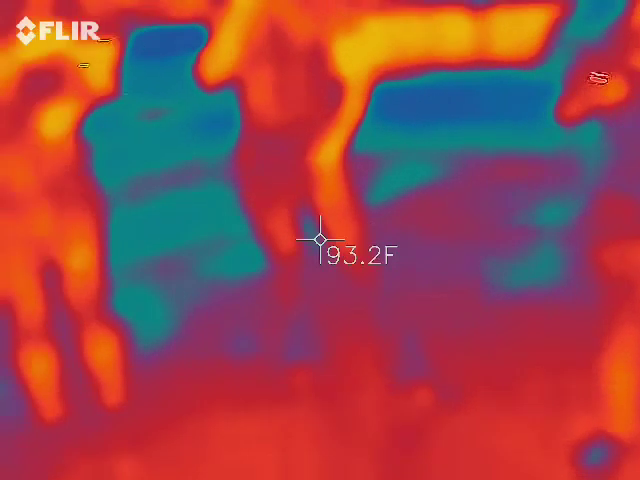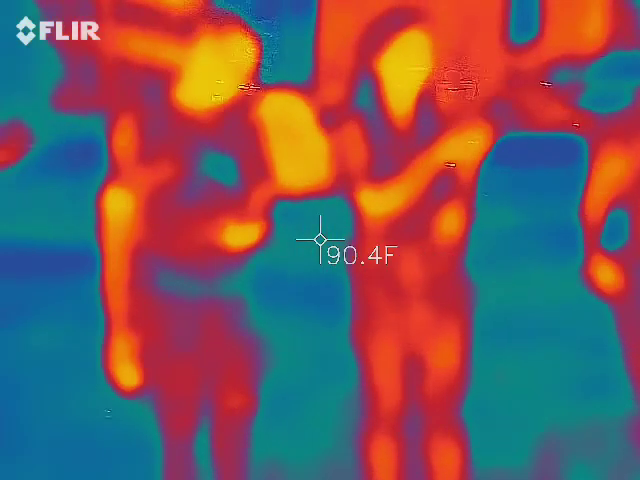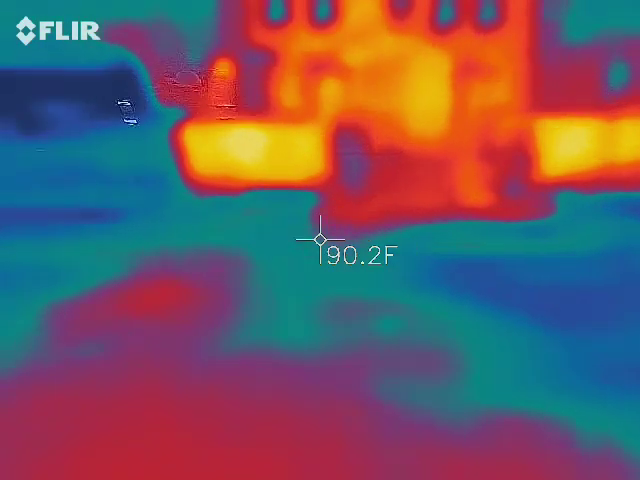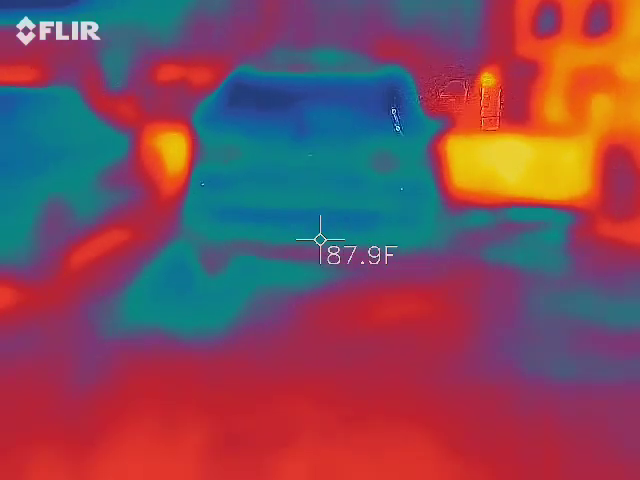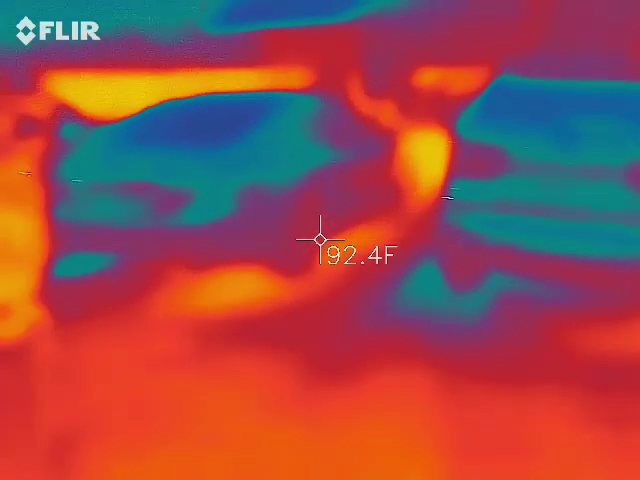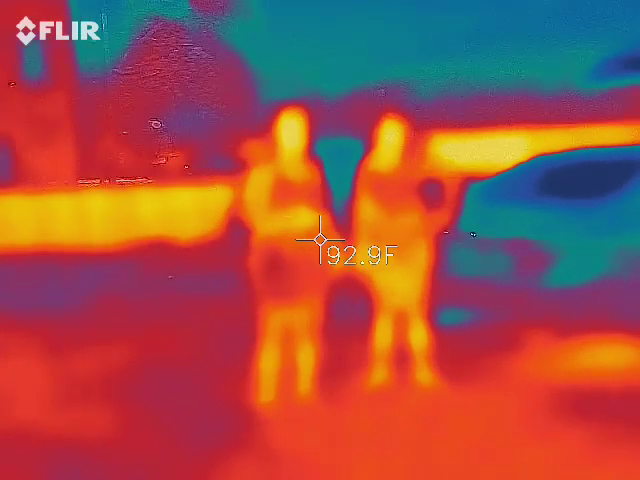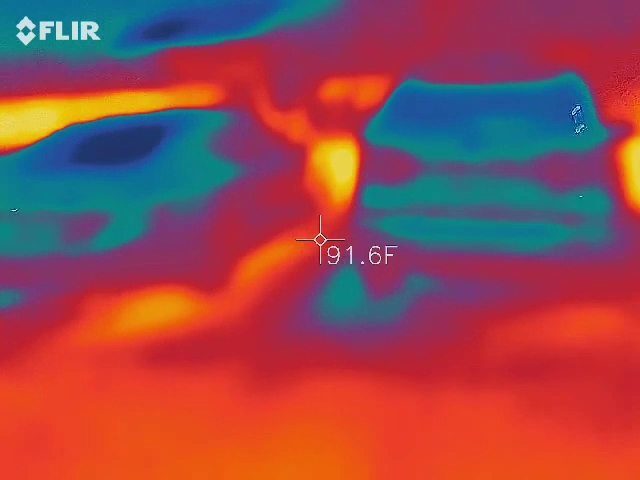We're gonna actually hit a cobblestone street. Are you gonna be okay? Oh, yeah. No. Okay, I'll get on his back. I was thinking shoulders. All right, let's get everybody gathered around because this is getting weird. This is cool.